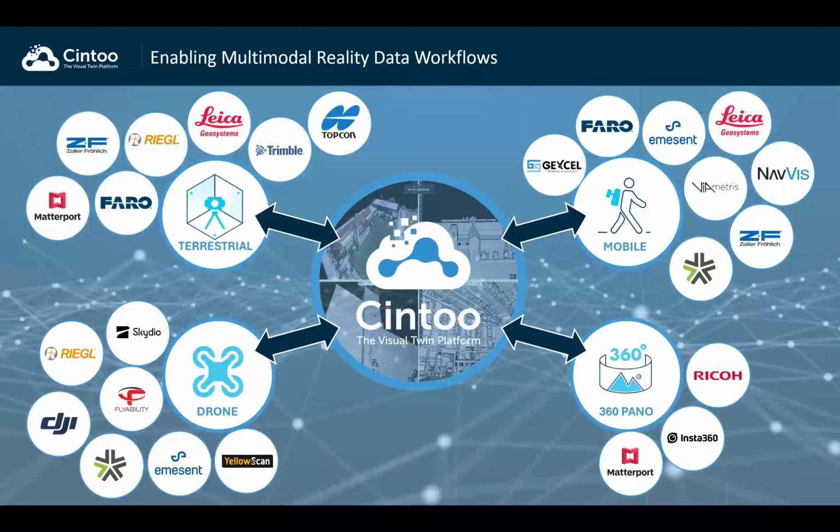So we've allowed this automatic process in which we restructure SLAM data. We can also restructure automatically drone data. And we can, of course, display 360 images. That's something very simple, almost anyone can do. So that's very important for customers to have this multimodal platform that can support all their reality data.